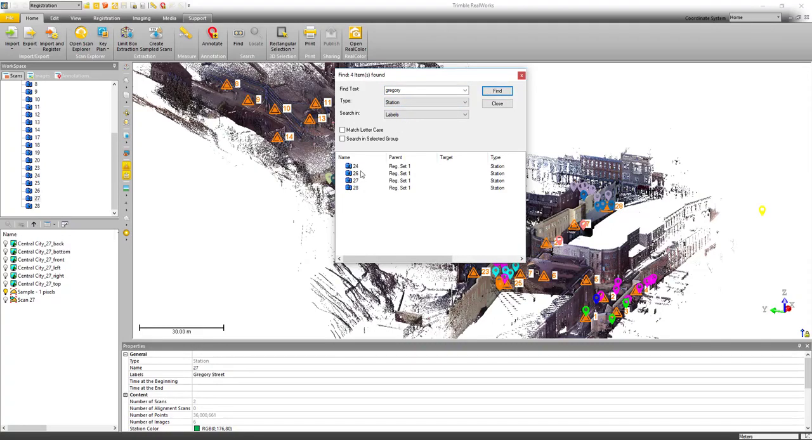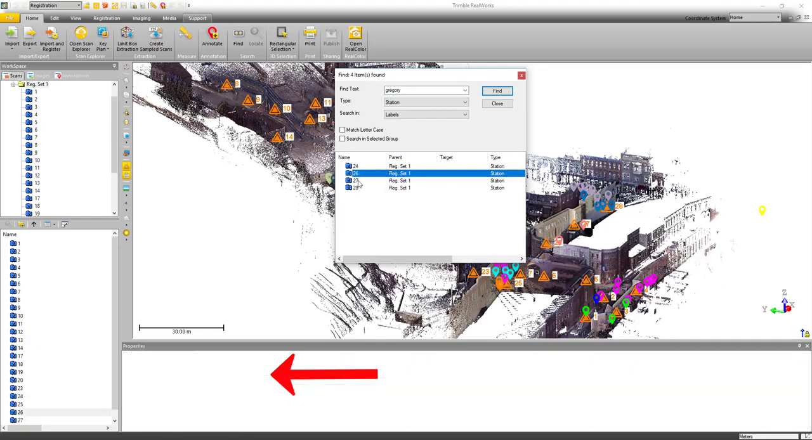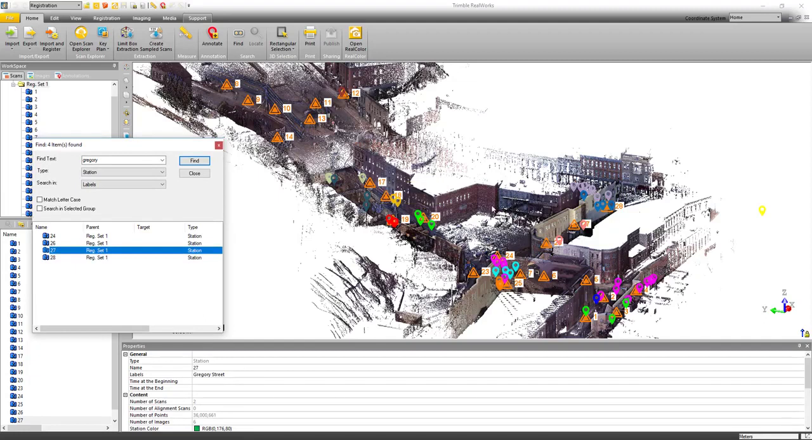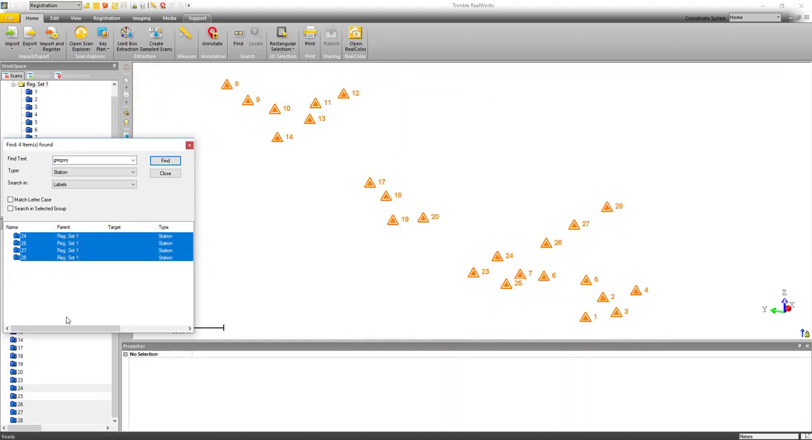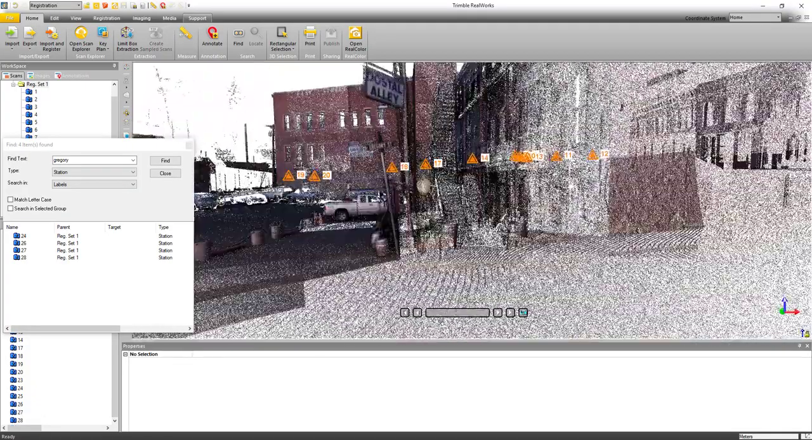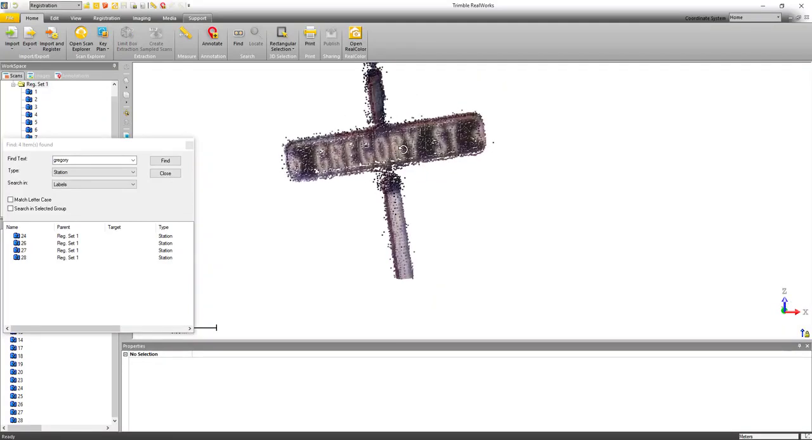So you can see it found 4 stations that have this label. In fact, station 24 has 2 labels. It's got Spring Street and Gregory Street. But if I look at stations 26 and 27, they both have the label of Gregory Street as well. Now from the found group, I can select 1 or more stations, right-click, and then choose View Only This, and then I can see only the stations that are on that street or, for example, on that floor. So you can see how it would make it very easy to go in and do registration. We can just show the stations on a certain floor or certain rooms of a building. So if we look here, we can see we're actually on Gregory Street.